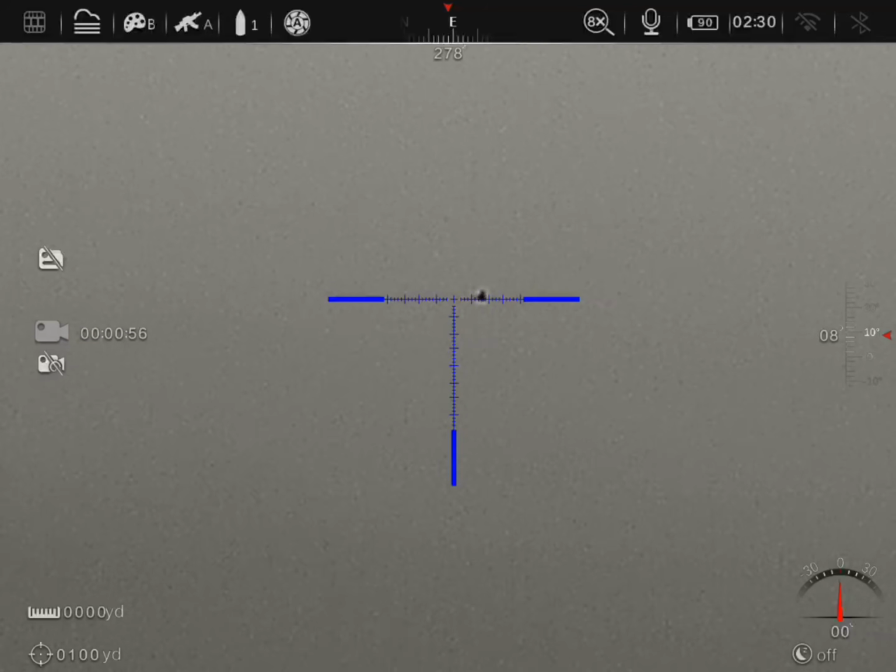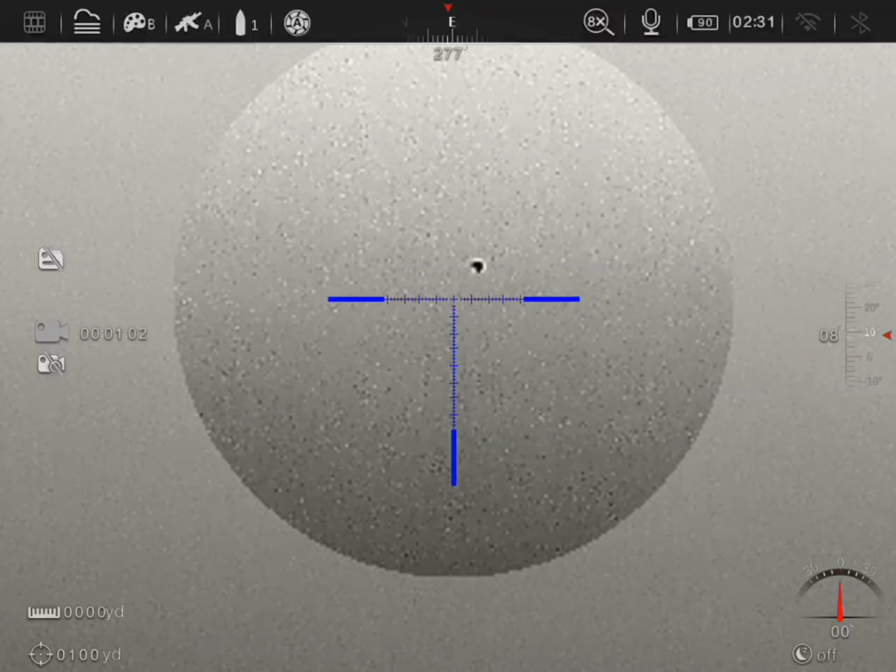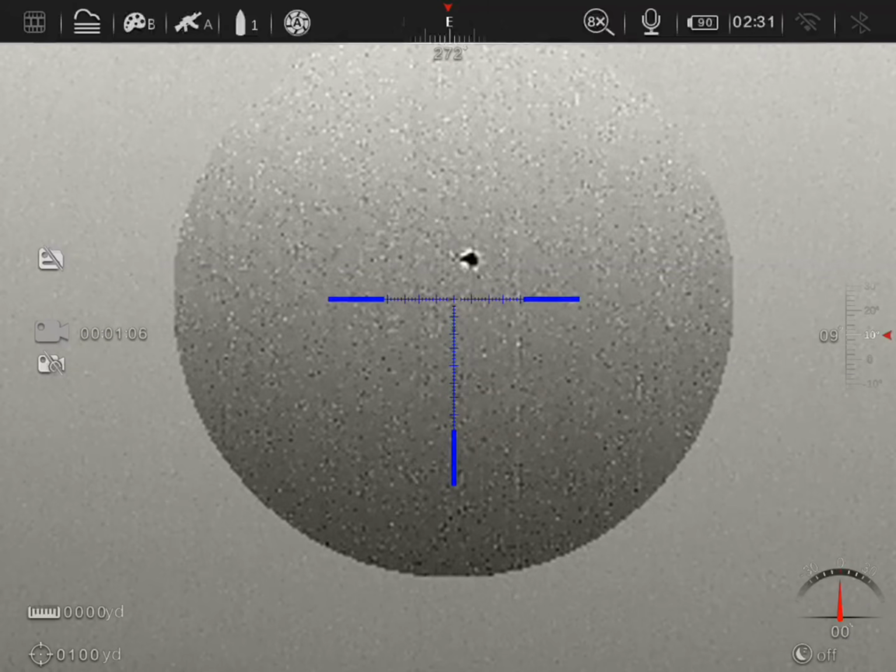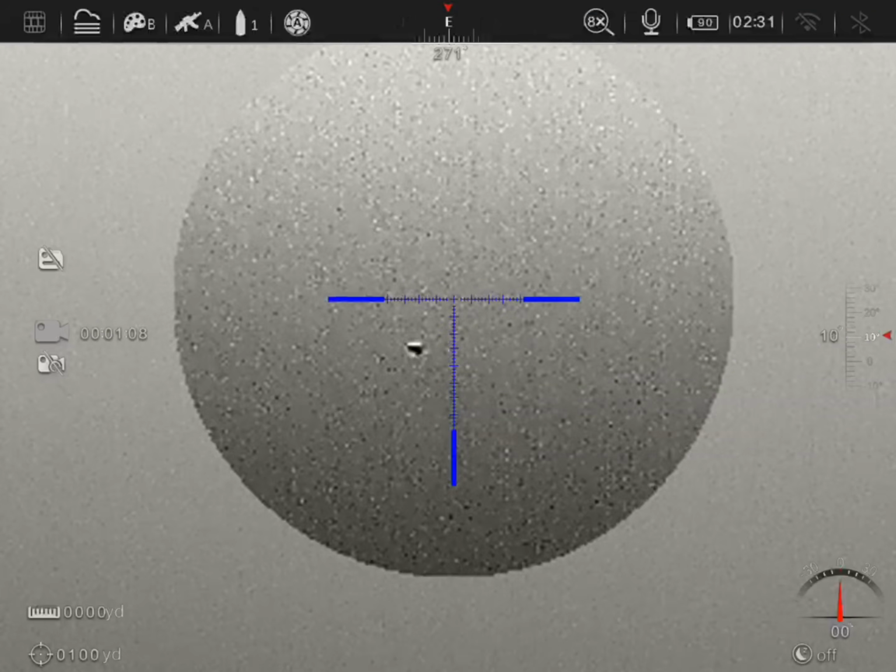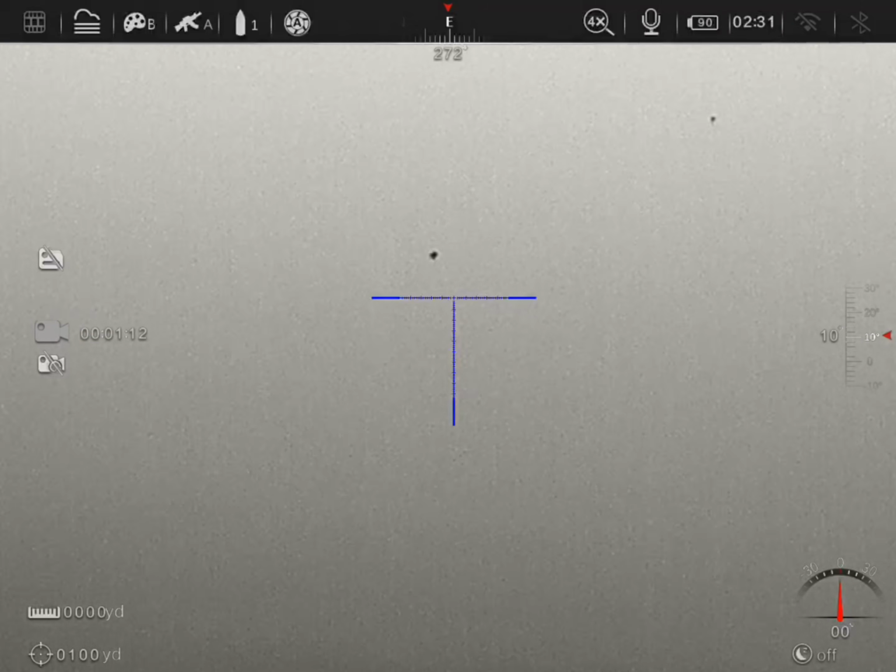This is further away than that first UAP I had seen. Yep, you see the wings on it? Let's go and zoom out.